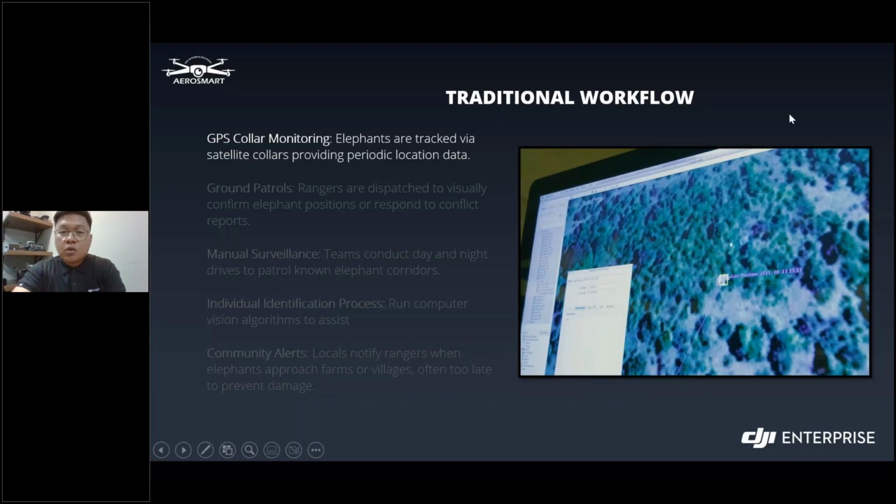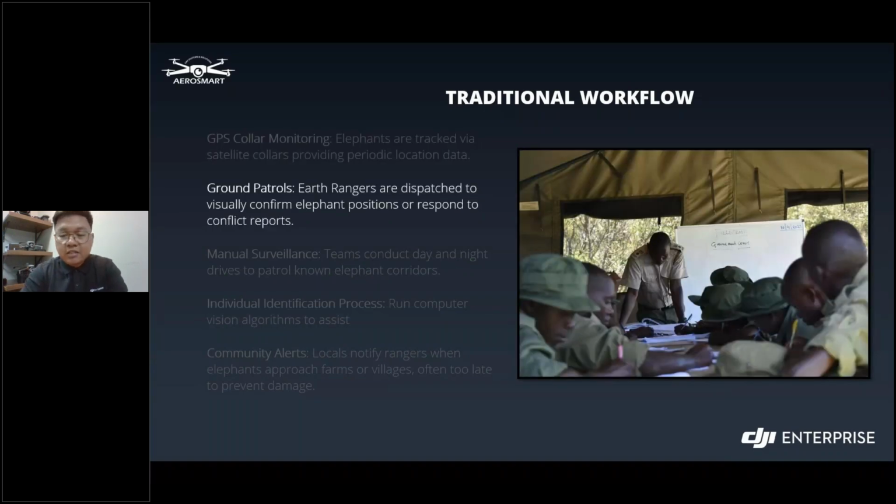This is the headquarters, as the video is showing, where the designated team monitors the data and relays the points of interest to the field personnel. After reporting the sightings, they go to their ground patrols, which are called the Earth Rangers. As you can see in the image there, those are the Earth Rangers. They are dispatched to visually confirm the elephant's position or respond to any conflict reports.